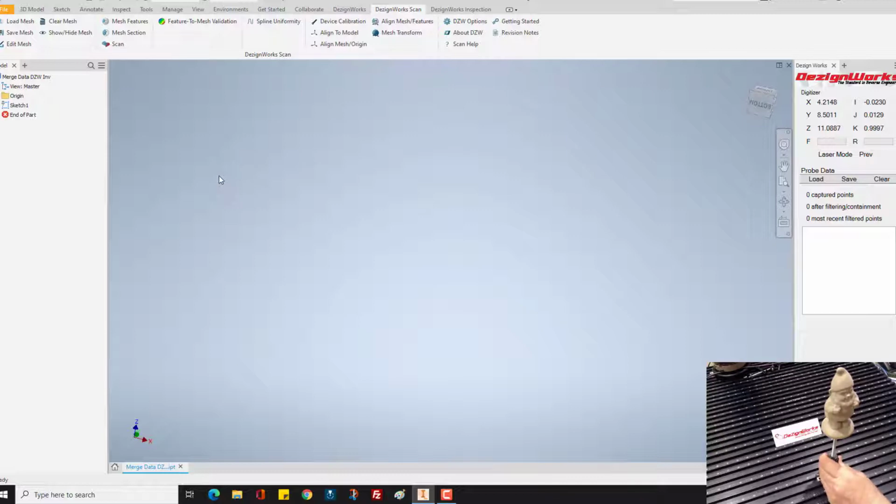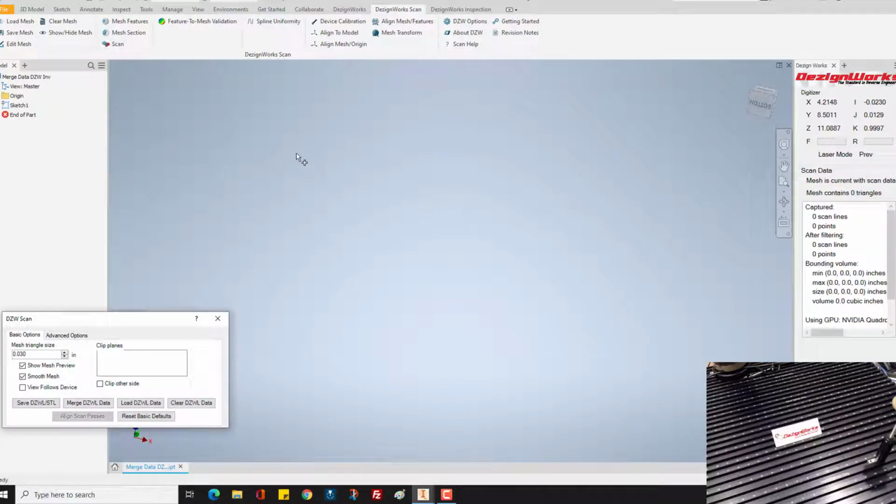In this case, we're going to move it. So I'm going to move the little part down here, turn it around a little bit. So we'll turn this. We'll come back into the Scan tab. And like we're going to start a brand new scan.